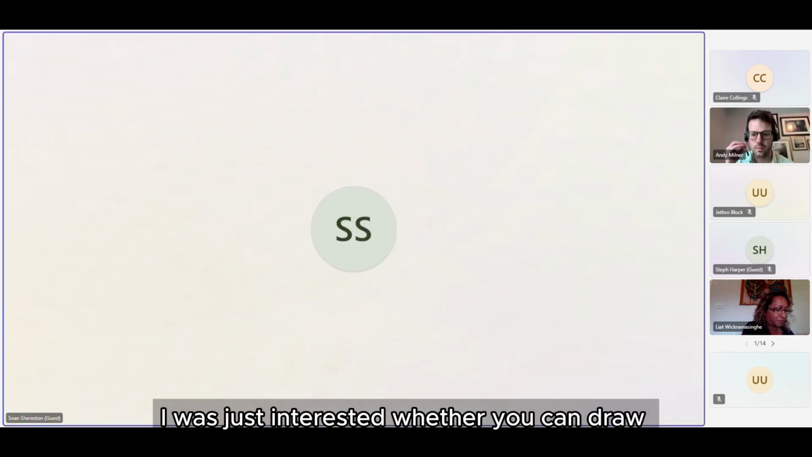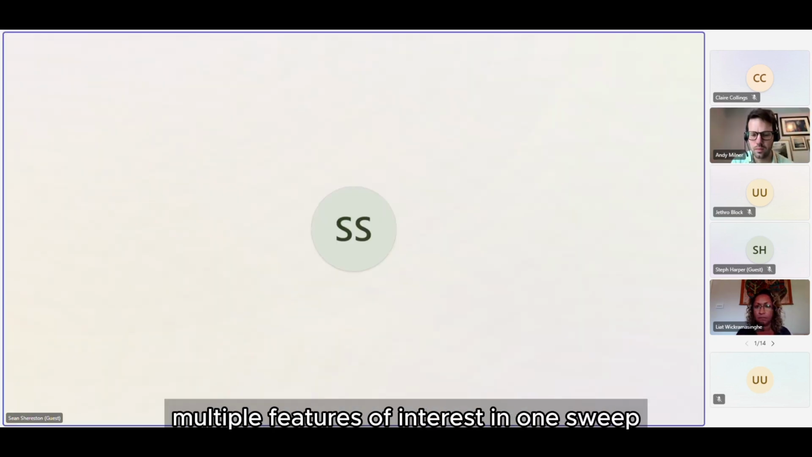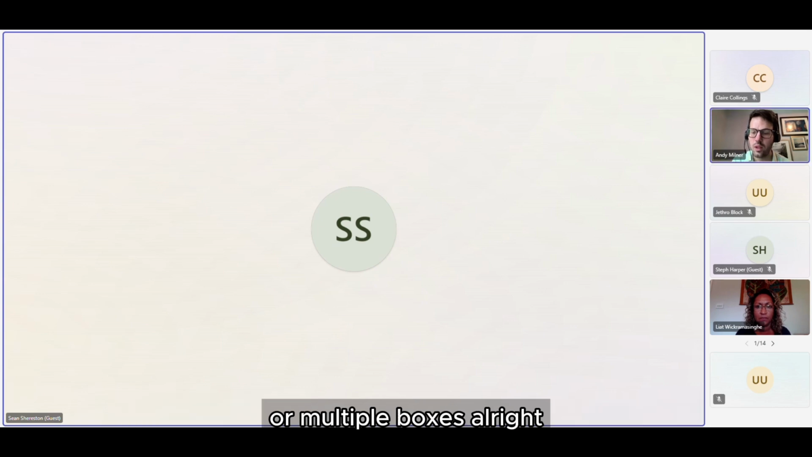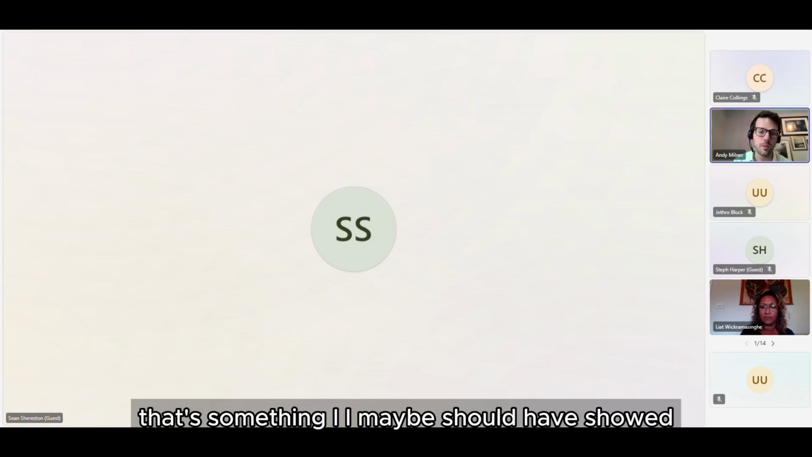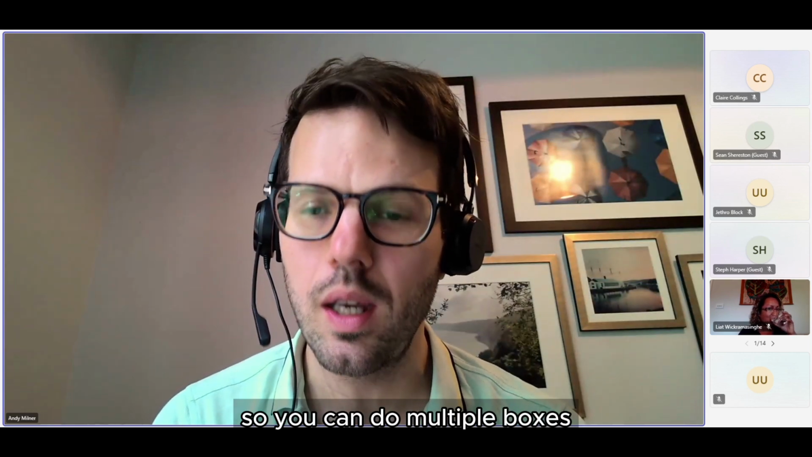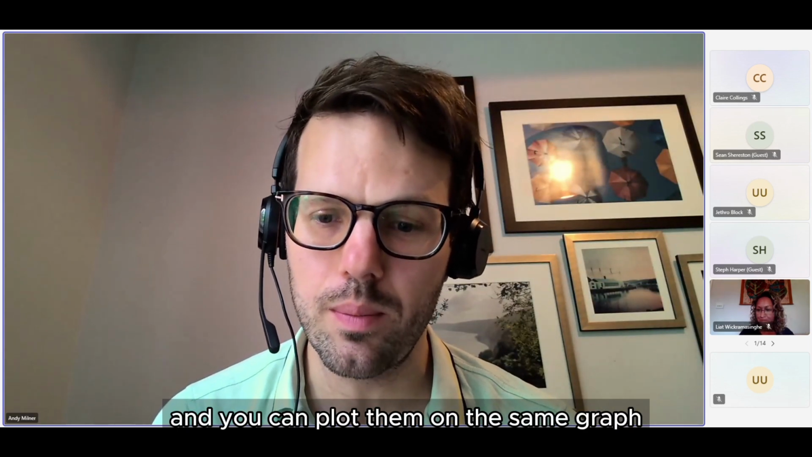Yeah, I was just interested whether you can draw multiple features of interest in one sweep, or whether you would have to run it multiple times, so multiple boxes. Oh, right. That's something I maybe should have showed actually. Yep. So you can do multiple boxes and you can plot them on the same graph.